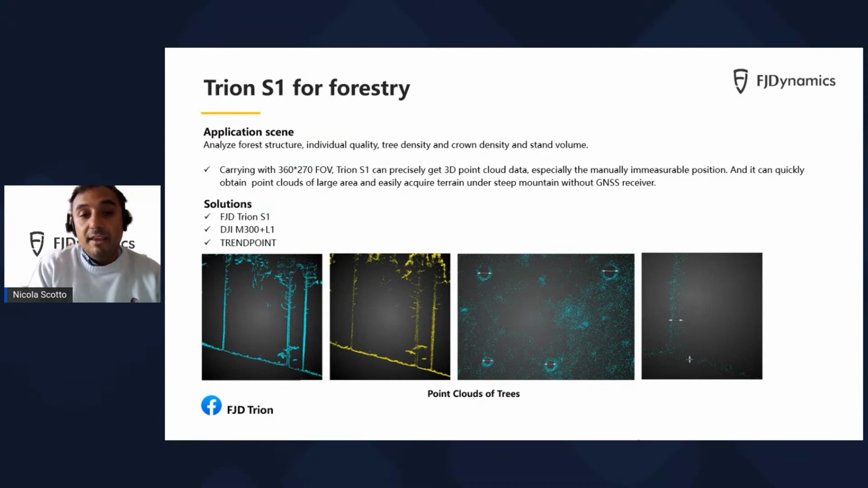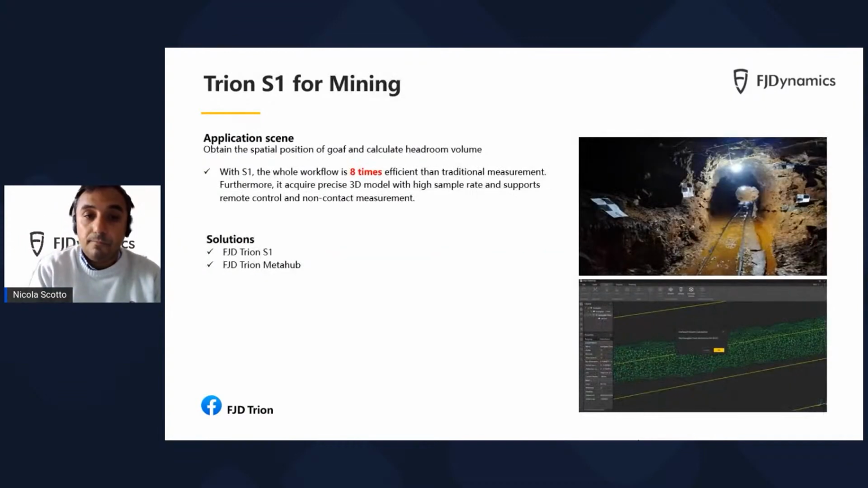So in that way, by a quick deployment of our laser scanner on the ground or mounted on a drone, a forestry company can get quickly and efficiently a wide range of datasets to support its monitoring activity and also its capacity to monitor its inventory. So definitely for forestry application, there is a strong case in favor of Trion S1.